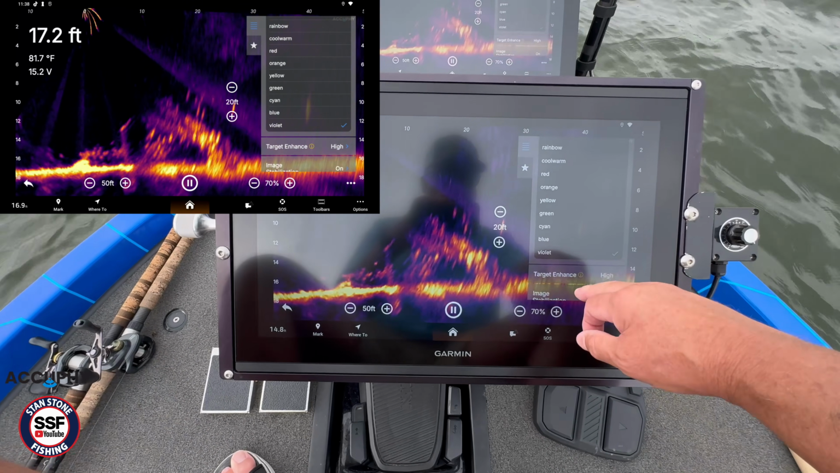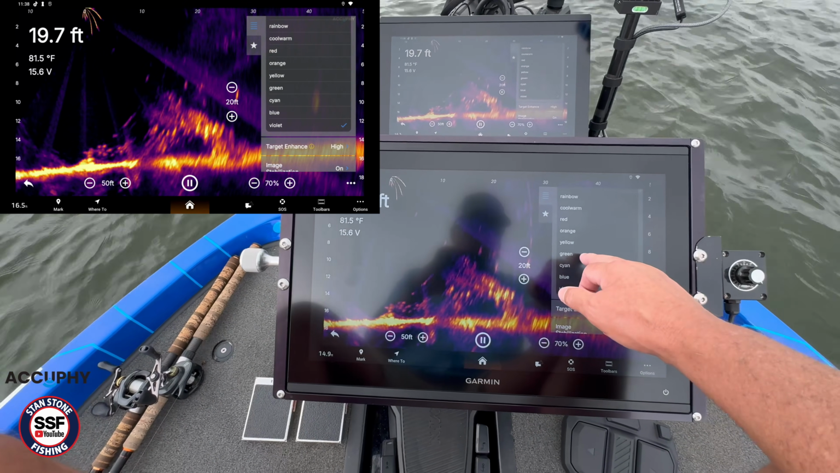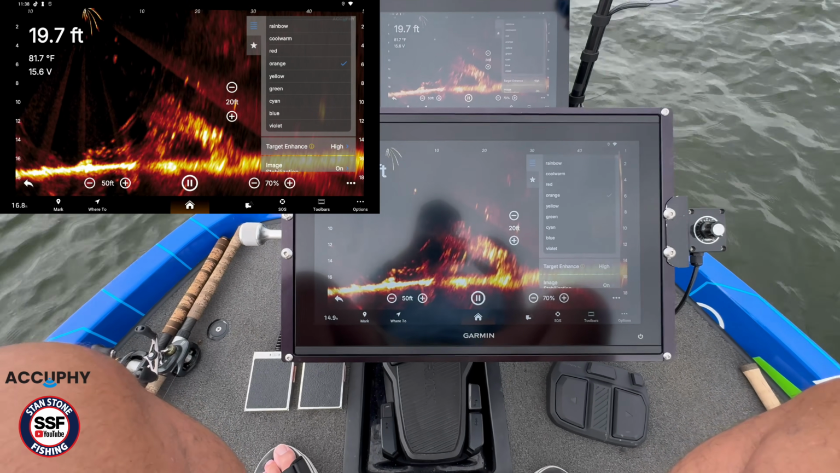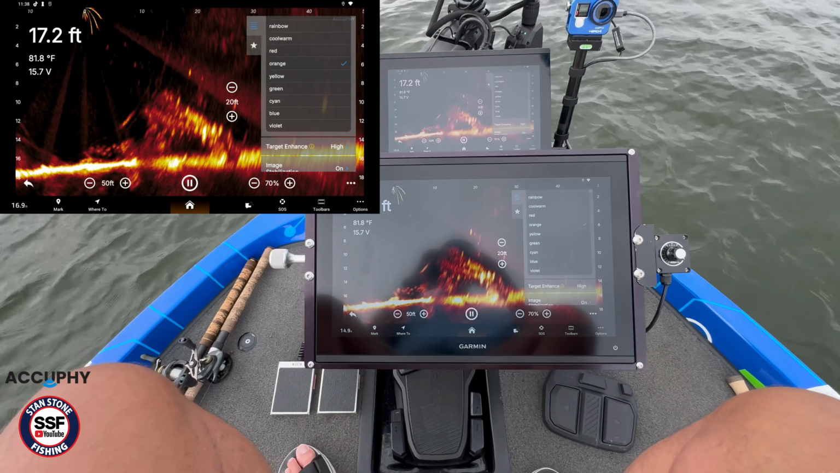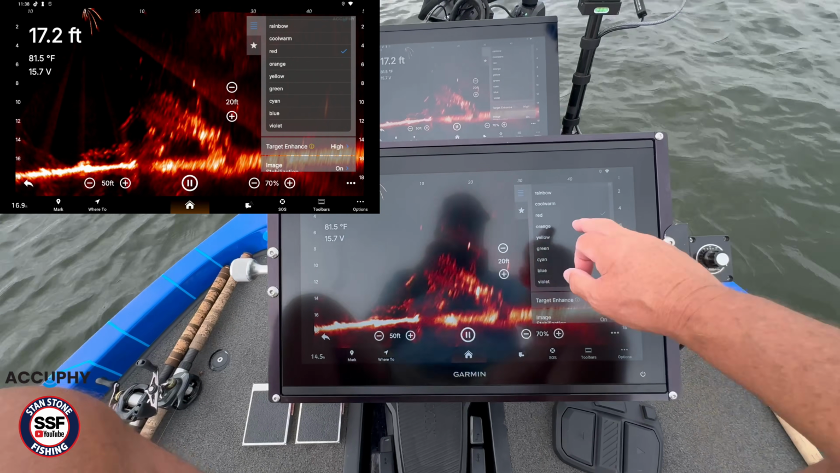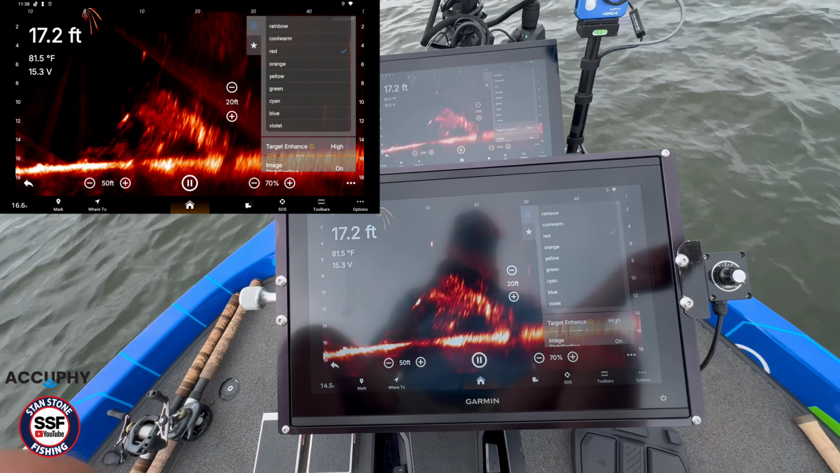All right, so personally, I like orange. That matches the Garmin color that I use, and that's the one that I use. If I was gonna use another color, I kind of like that red too, but I'm gonna go with orange.